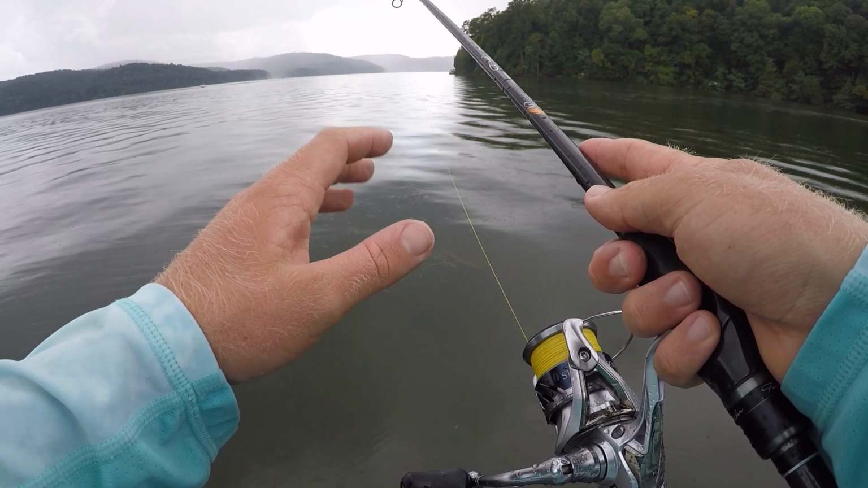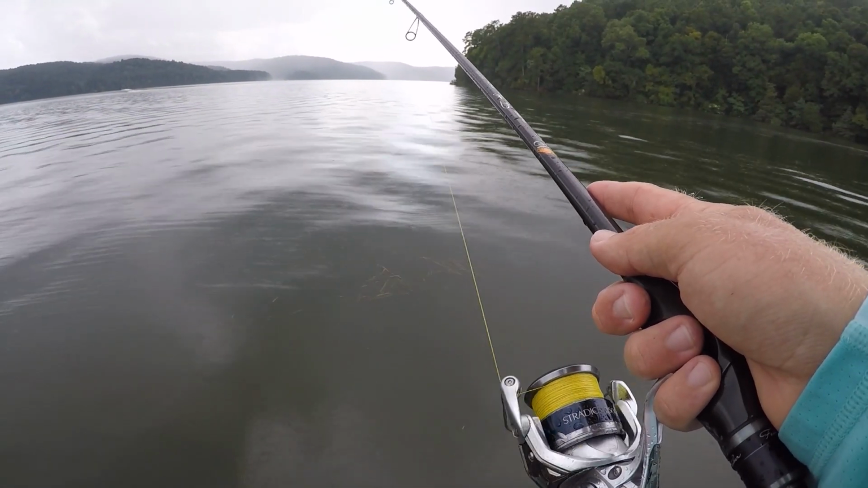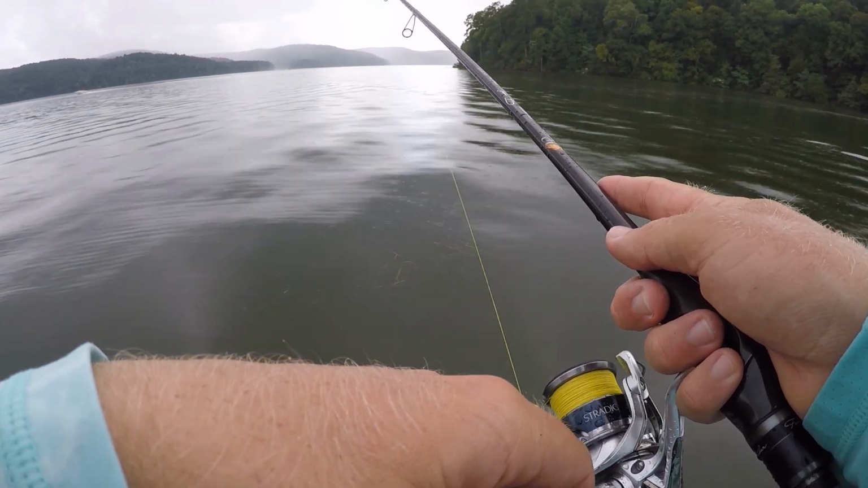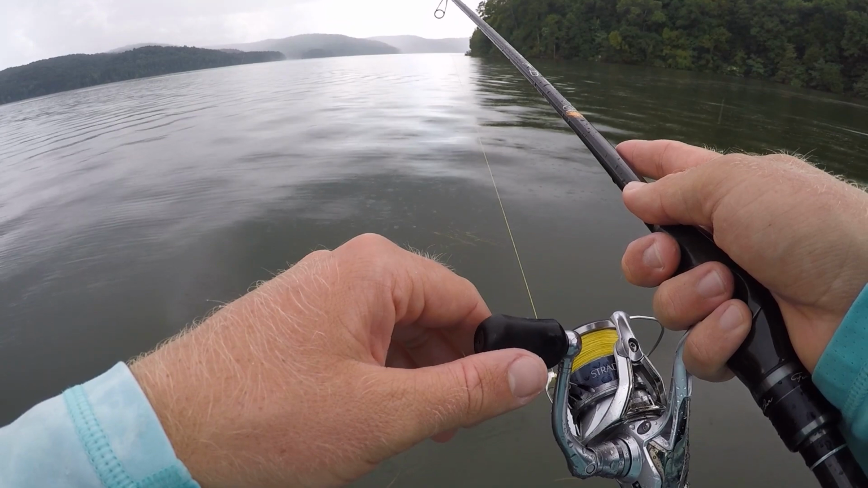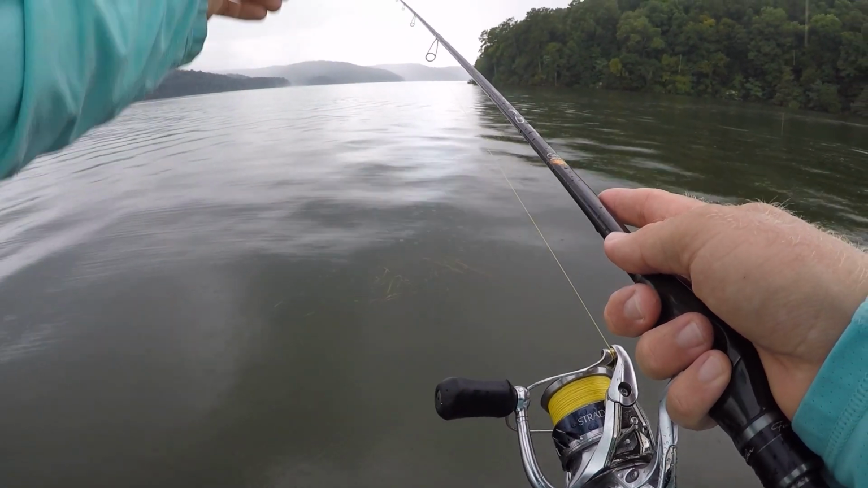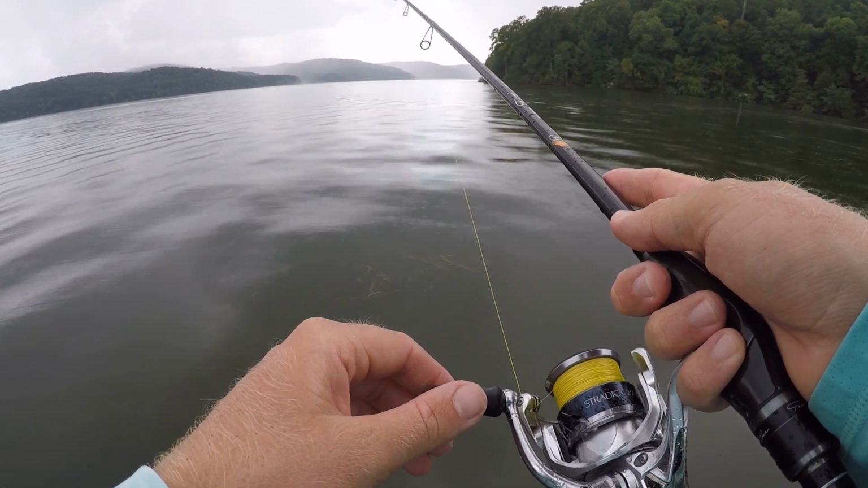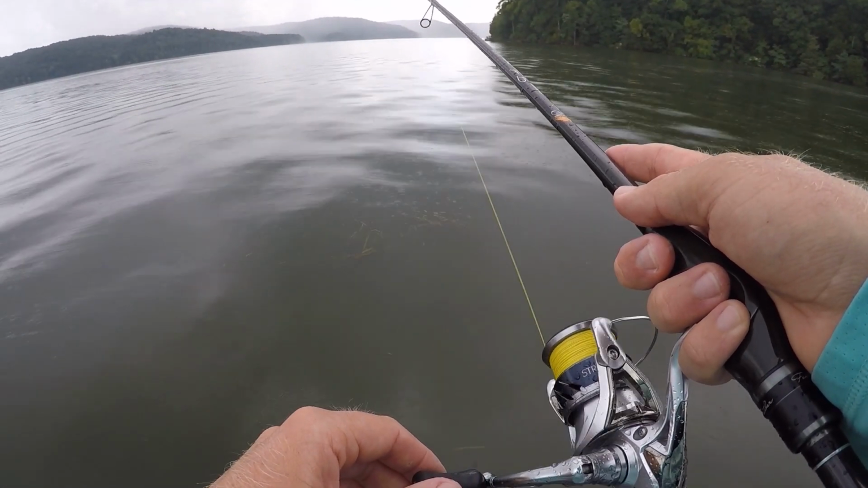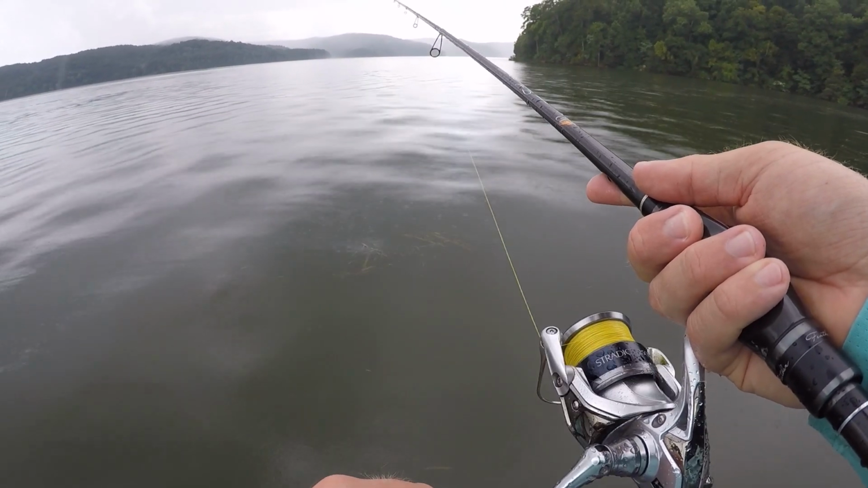So the key, guys, is very, very little movement. I'm not trying to move the worm on the bottom very much at all because we're targeting these fish directly where they're sitting. We're casting to them on the active target, targeting them exactly where they're at. They're not really having to move far for the bait. We know we're landing right near or right on a fish. And so the idea is you're just trying to entice that bass into biting the worm.